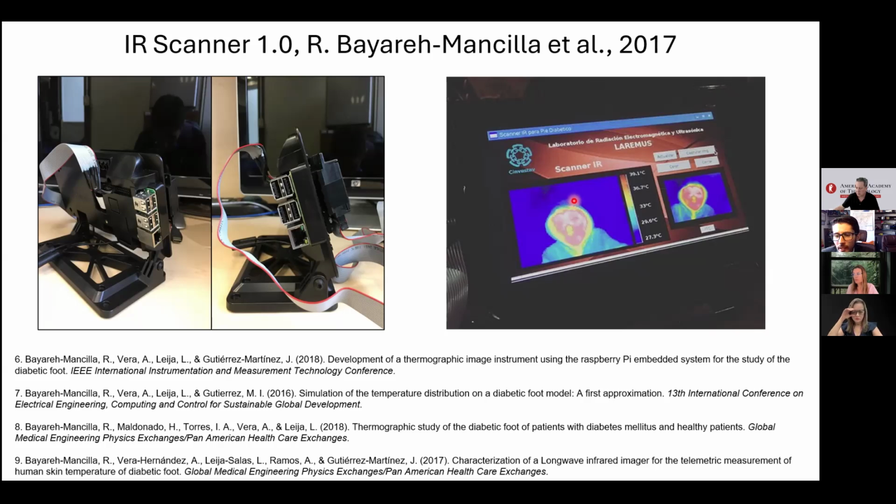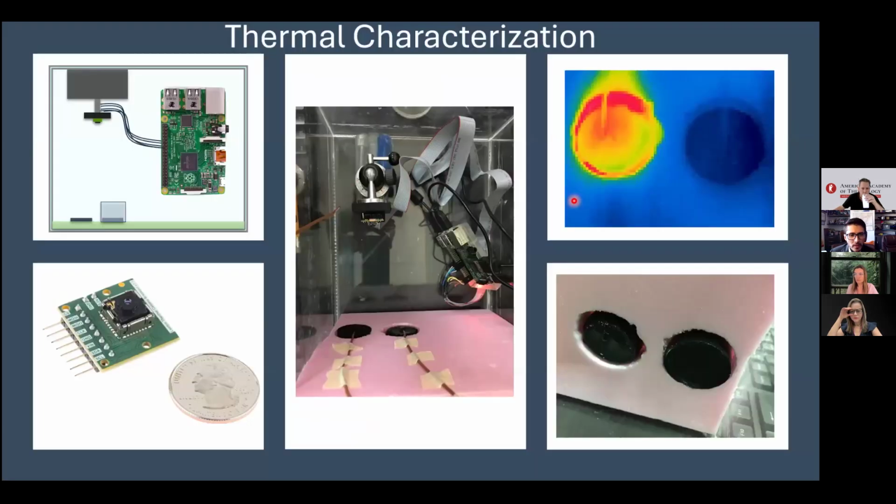It means we use superficial thermographical studies. In the first approximation we did at the beginning of our research, we characterized these sensors, which are so small compared to a quarter or a dime of a dollar. So we researched some kind of phantoms.